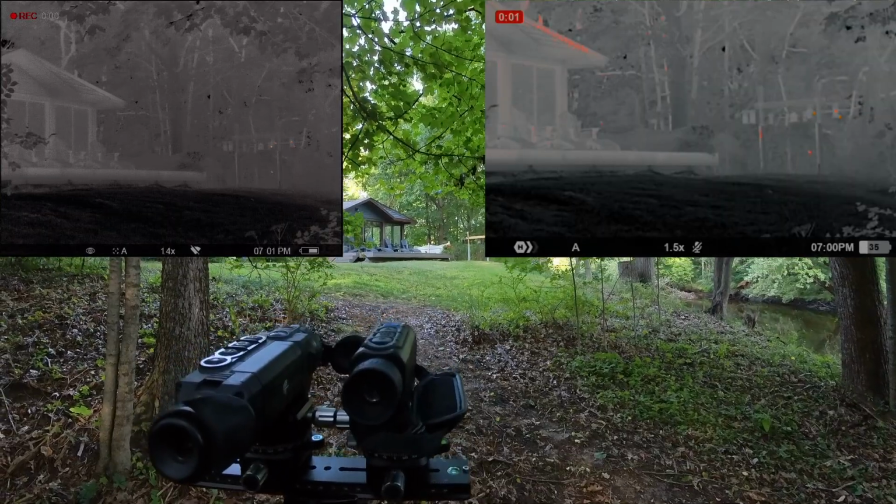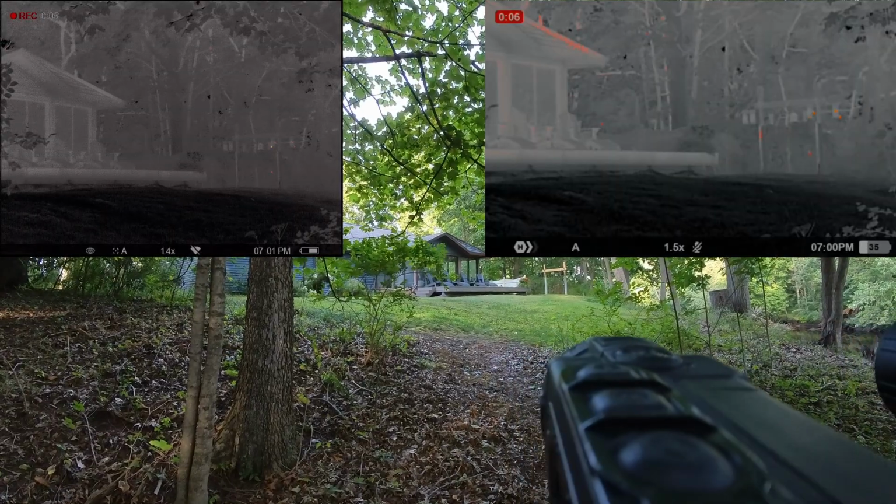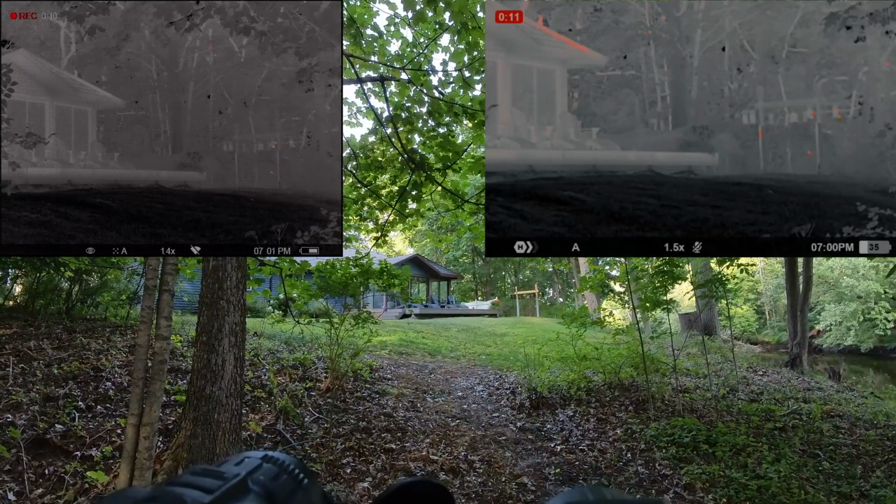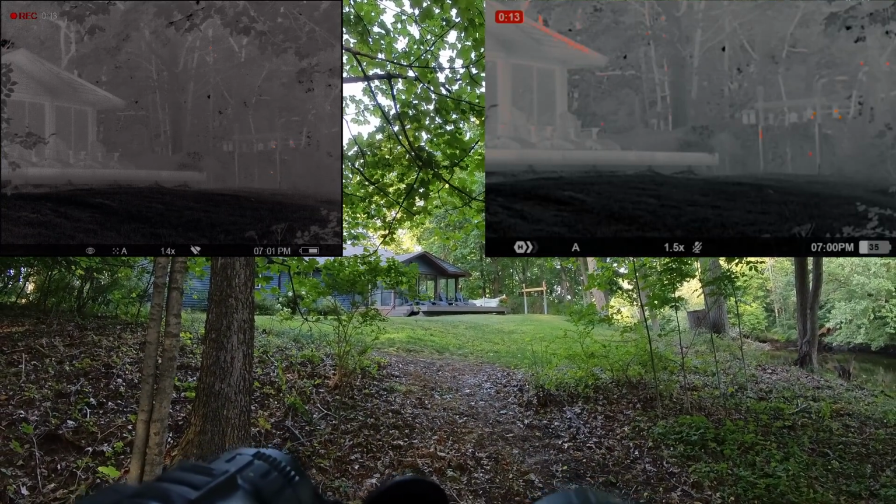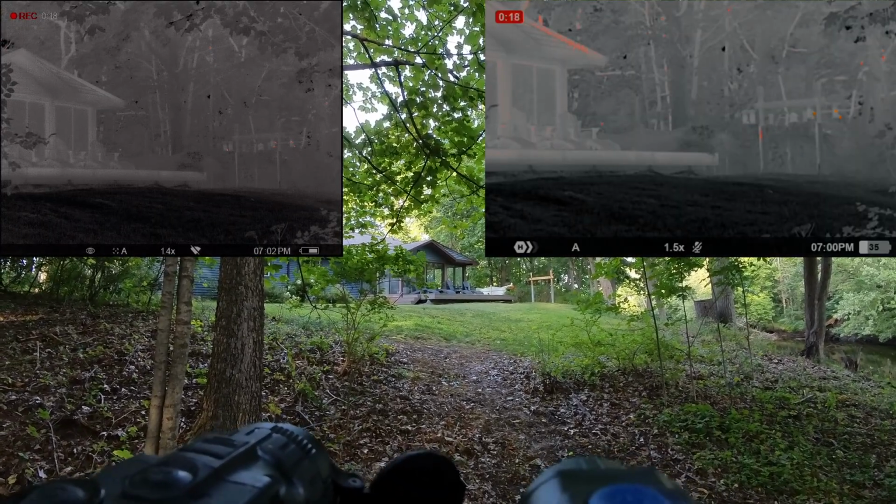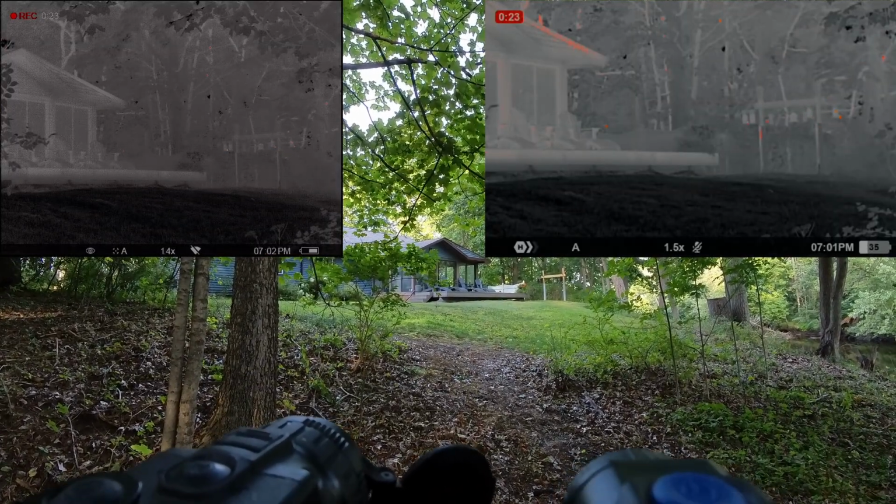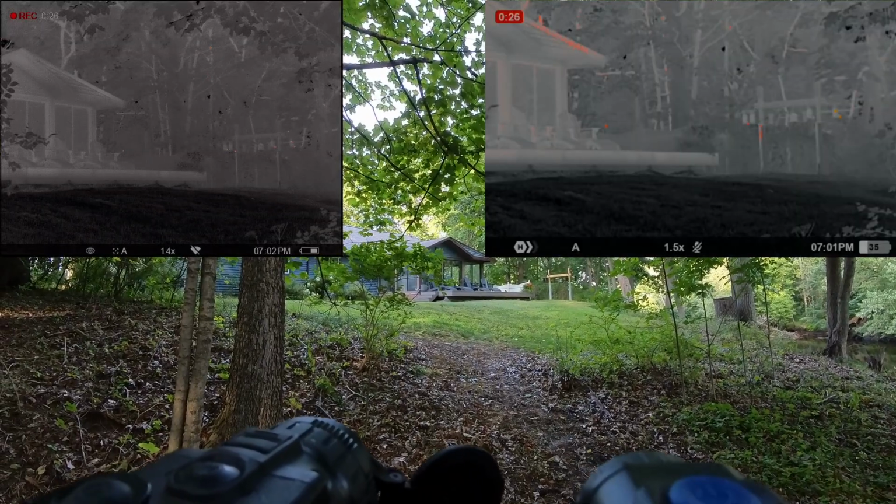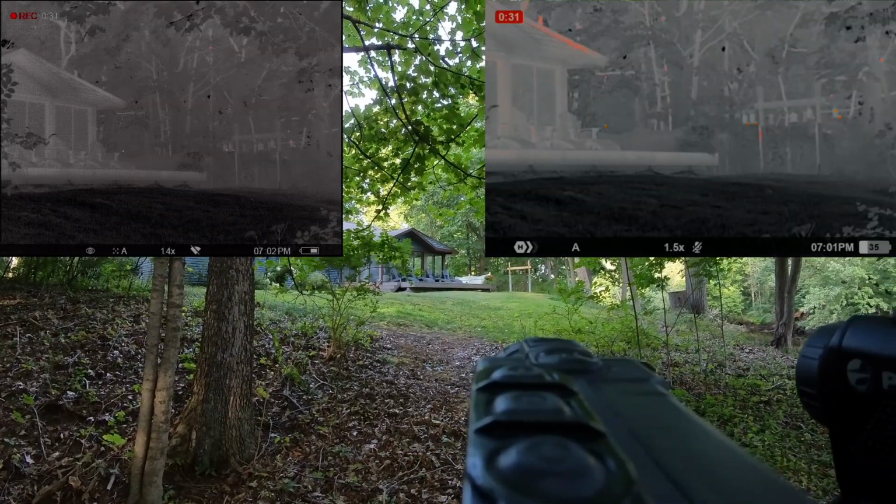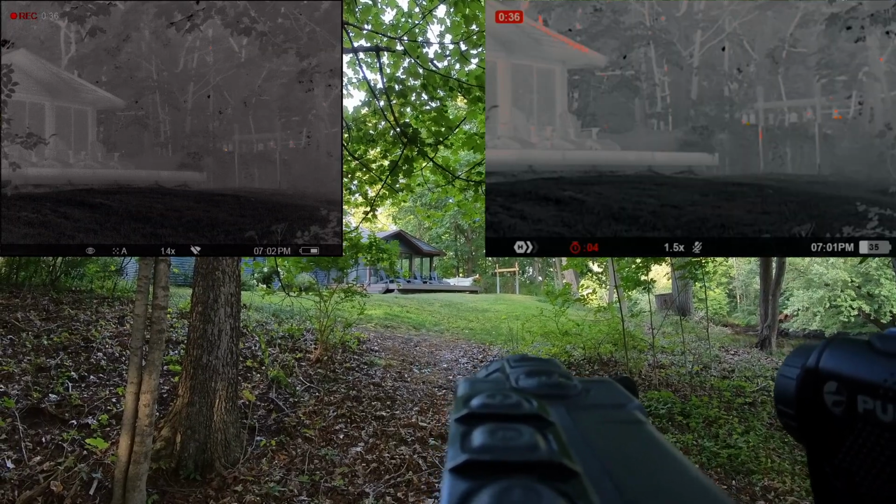We are 40 yards away from the feeders now, and that XP28 still looks excellent. It's just unbeatable. The XQ19 is holding its own, relatively. If someone is just trying to get into thermal and identify potential birds, critters, or mammals, for $1,000 I don't think there's anything out there that's going to beat it. It's just that when it's compared to this XP28, again, nothing so far that I've tested has come close to the XP28, so it is what it is.